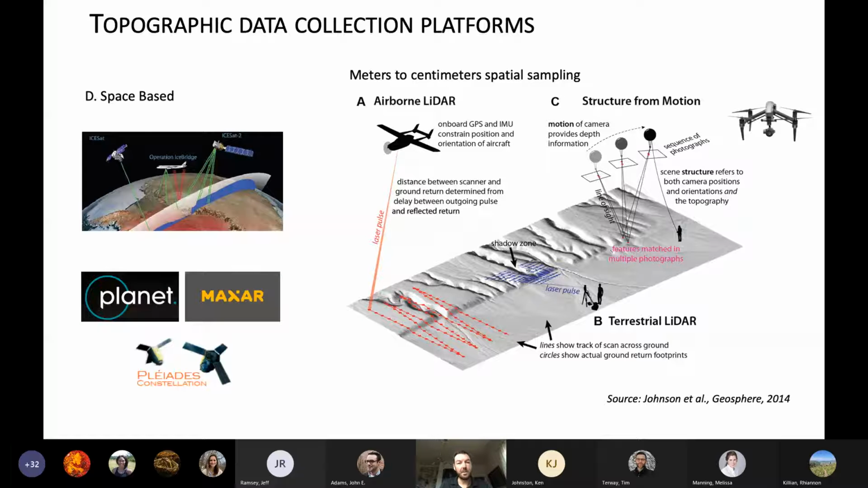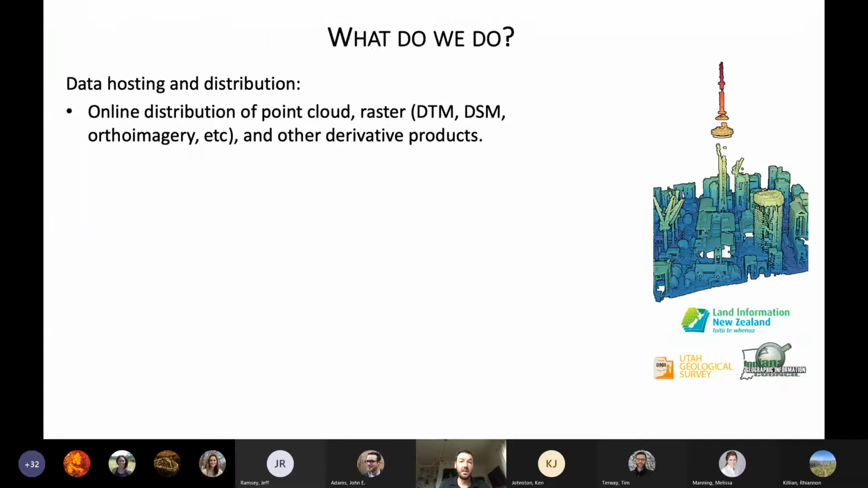So OpenTopography, we're really interested in all of these data sets, but our primary focus has been on airborne LiDAR. So mostly what I'm going to talk about today is airborne LiDAR, but just for context.